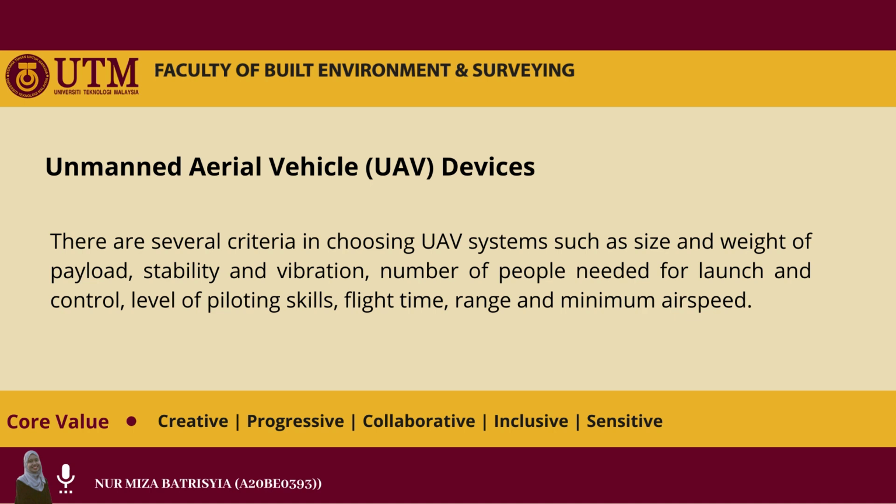There are several aspects that should be highlighted in choosing UAV devices or systems, such as size and weight of payload, stability and vibration, number of people needed to launch and control the devices, level of piloting skill, minimum airspeed required when running the UAV devices, and minimum size of takeoff and landing area.